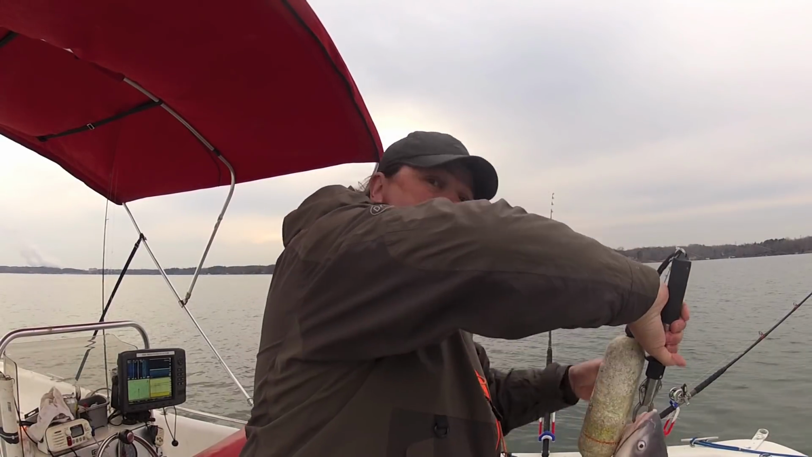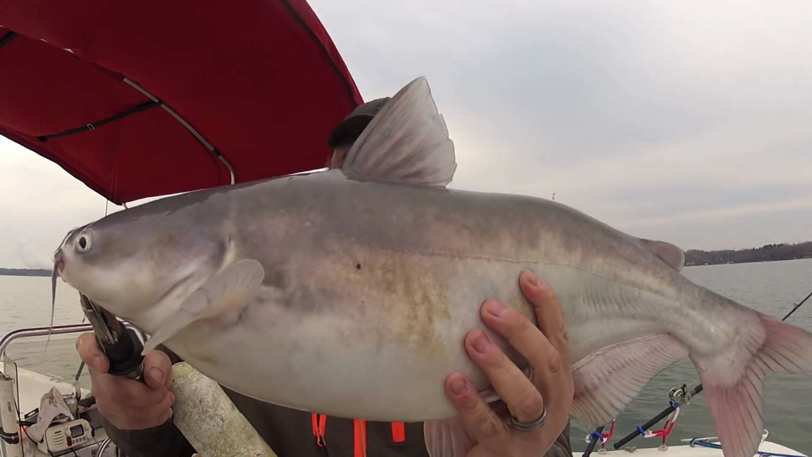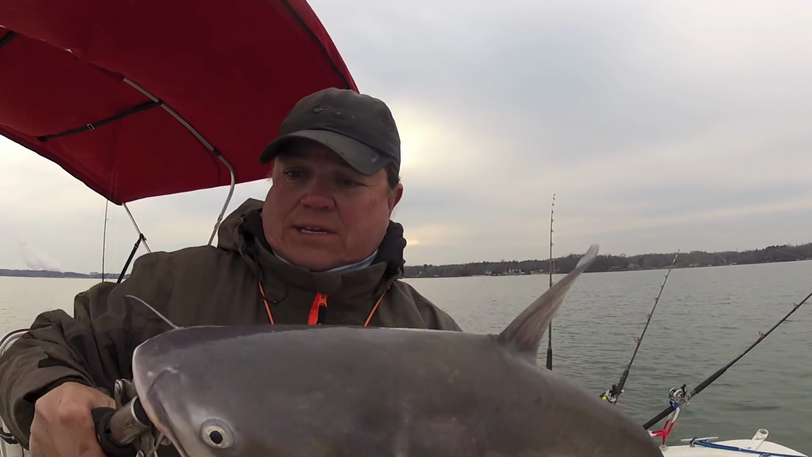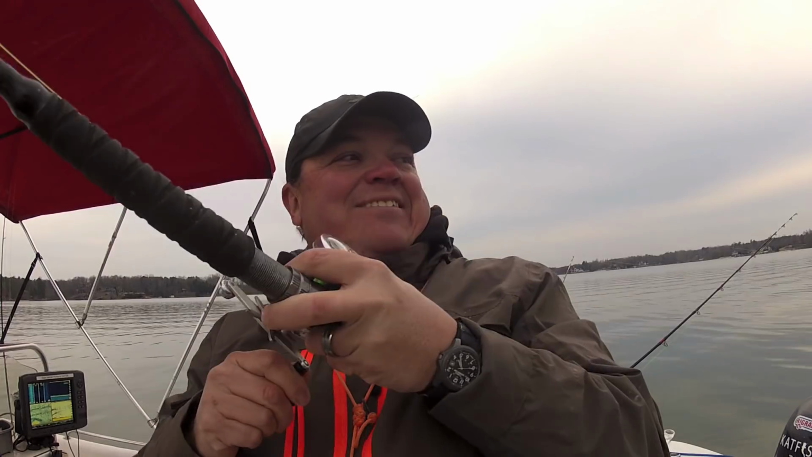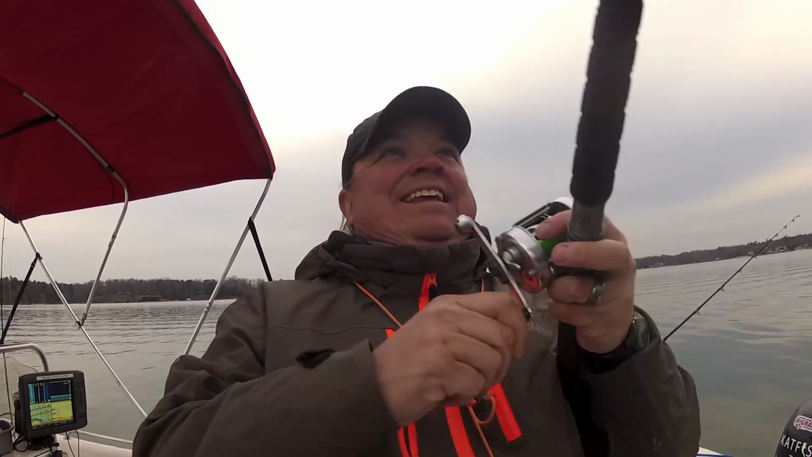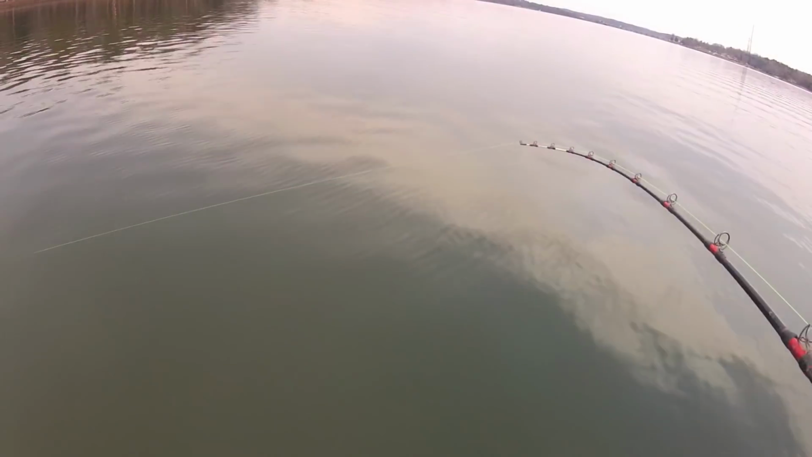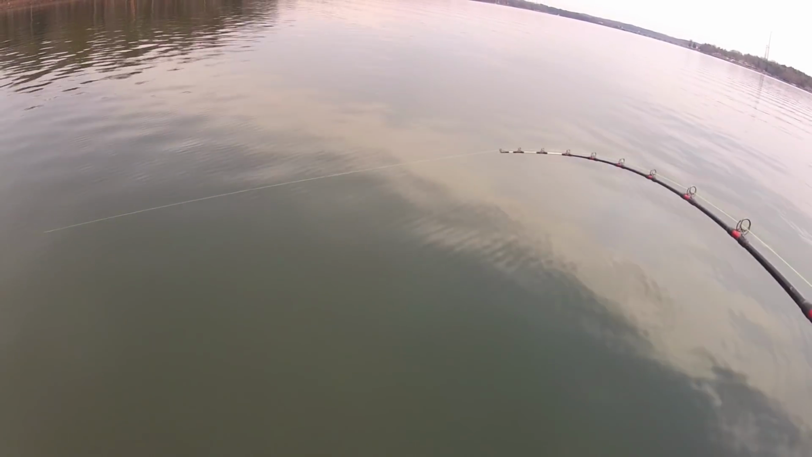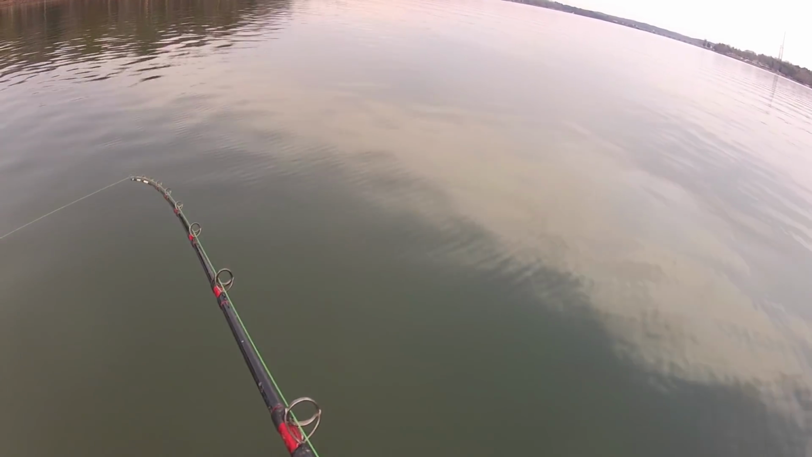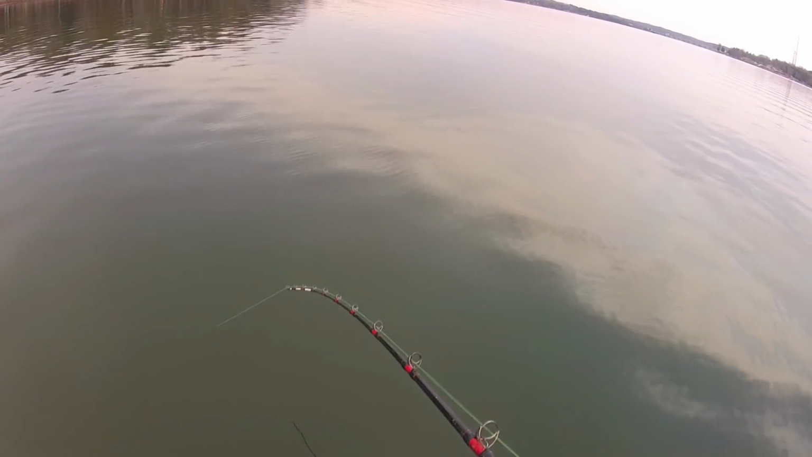Another one about 12 pounds. There he is. Nice 12 pounder. Got some mud on them, like they all do. Something about this side of the boat they like. I don't know what's up with that today. I'll take it. I may have another rod going off. Boat's barely moving now.